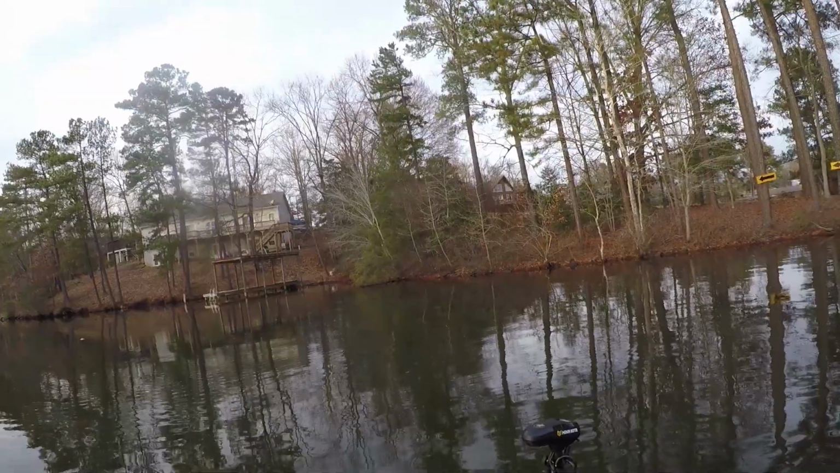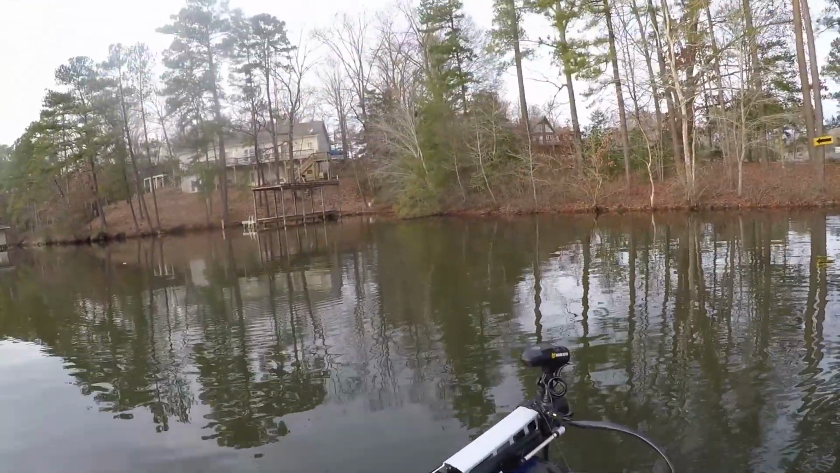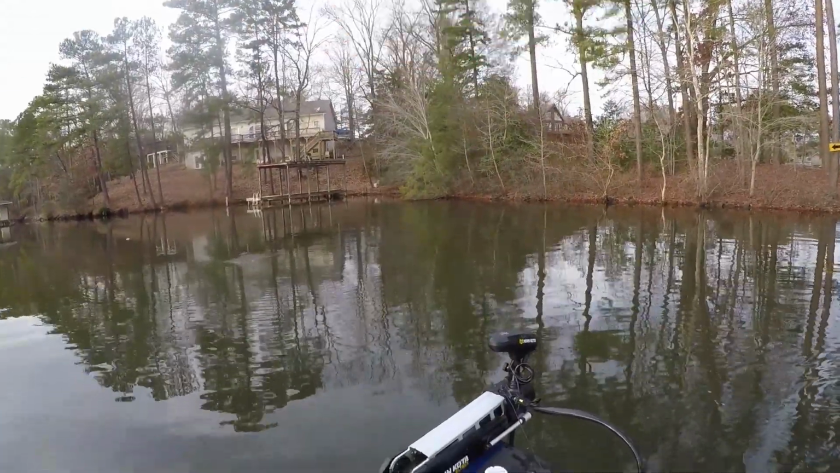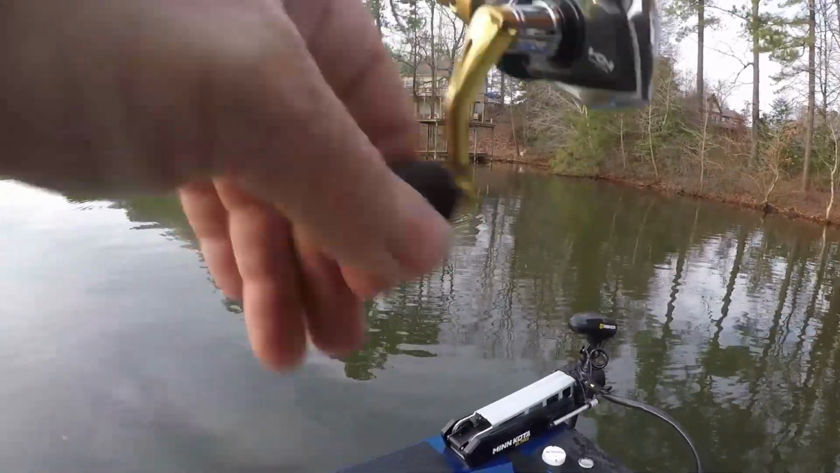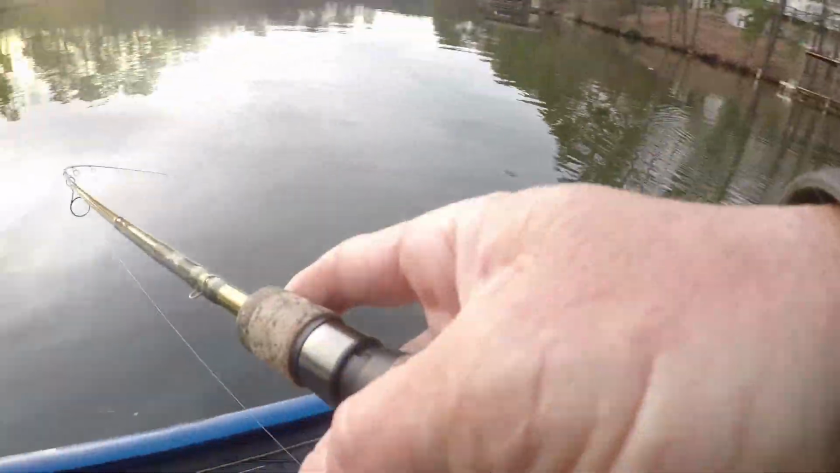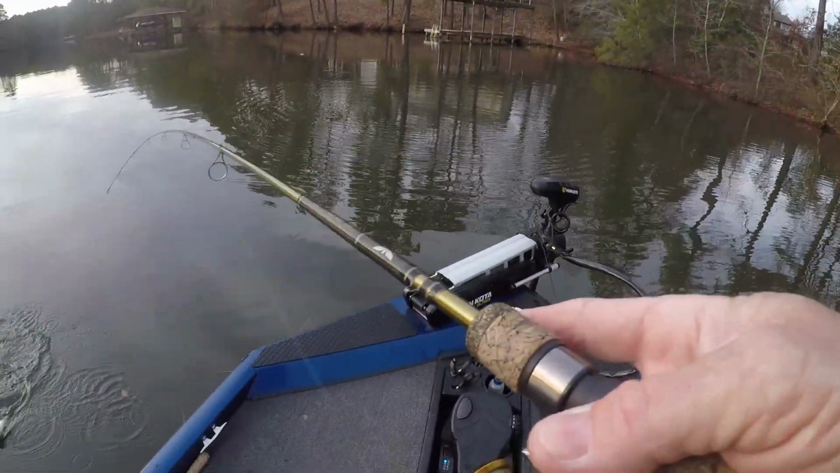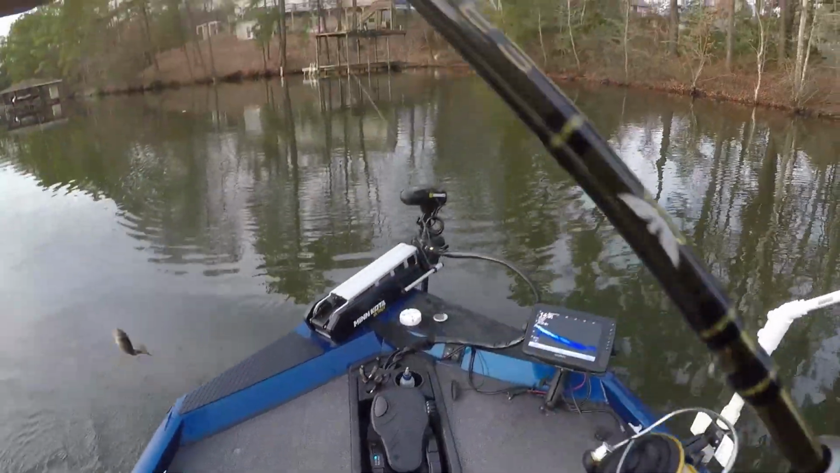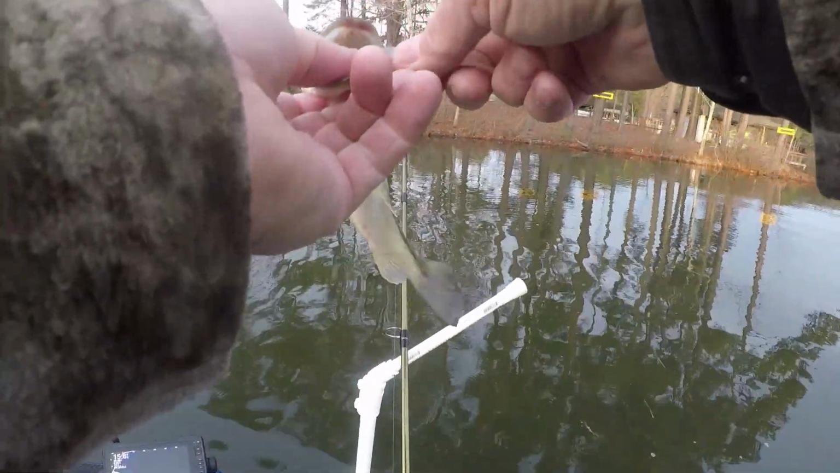Alright guys, the school of shad went to my left. And then they broke. These bass broke on them. 45-degree water, guys, they broke. I heard the water splash, looked behind me, and I threw to the break. I'm sure she's little, yeah, that's why I figured it wasn't a small stripe. She's a little largemouth I've seen in here. But it's the school of shad I showed you. They was after him.